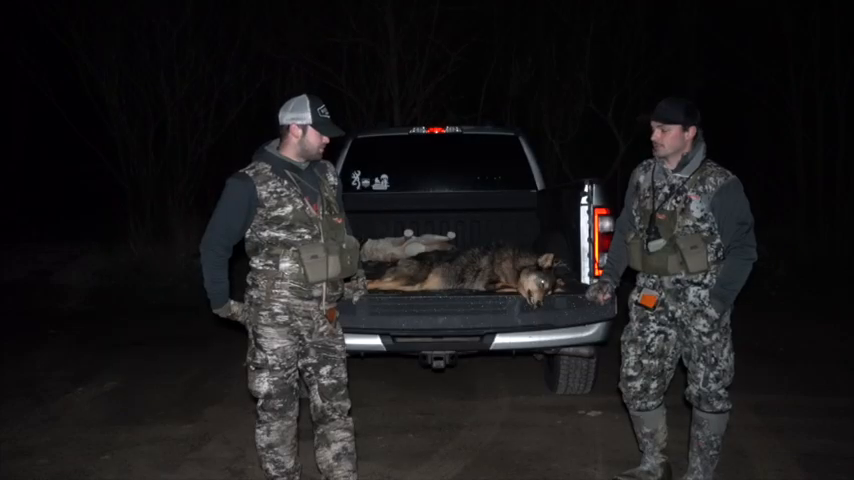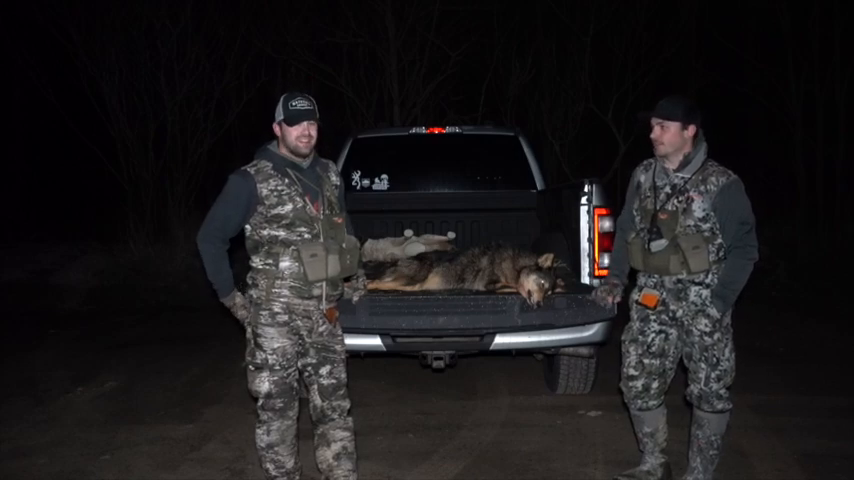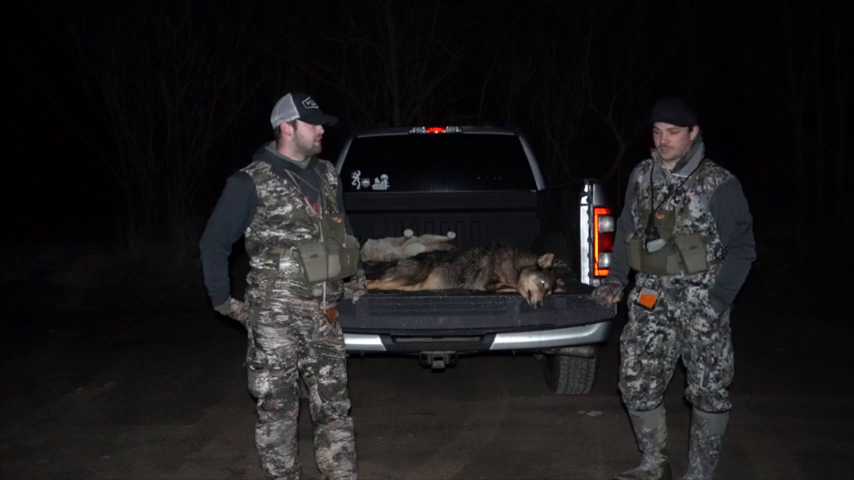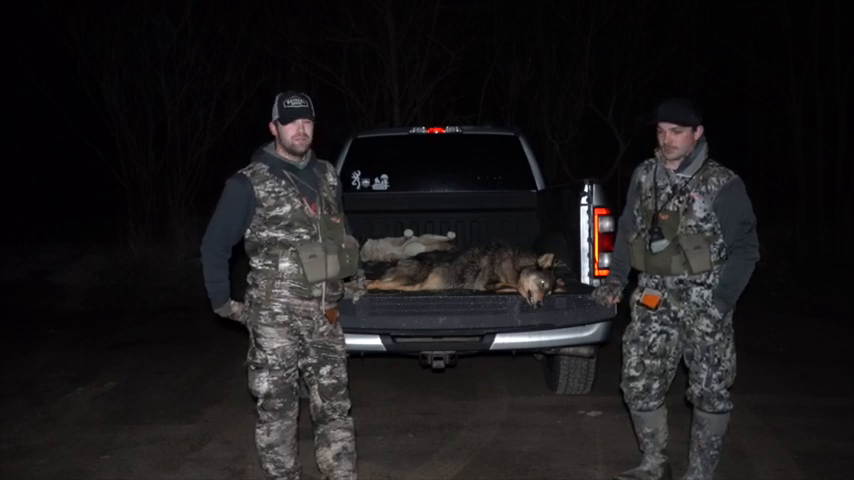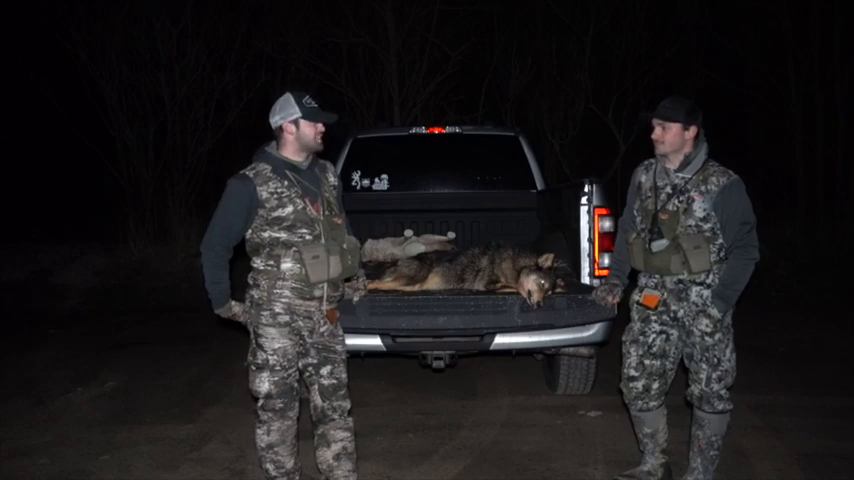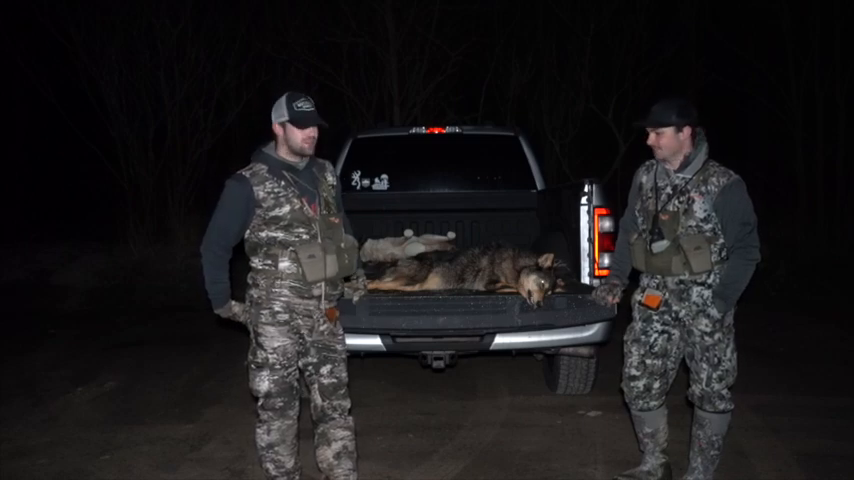But yeah, we walked up. We just see a lot of color. Something pretty rare out here. We definitely have some color phases, and we've heard of black coyotes here and there, but this is very, very rare. So that was kind of cool, walking up and seeing that color. It was one of the sketchiest feelings, but probably one of the coolest feelings.